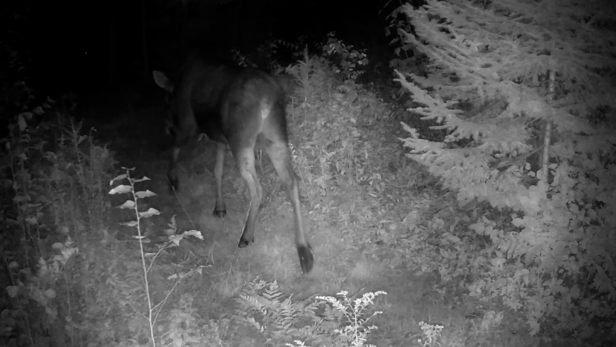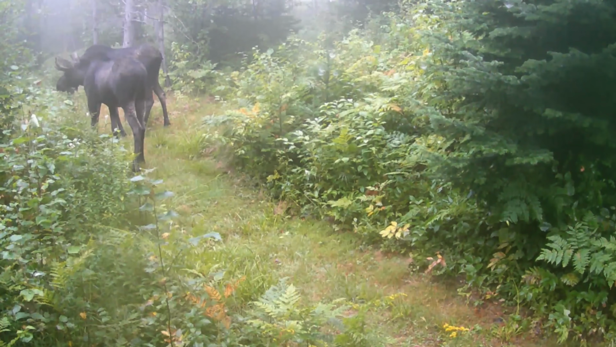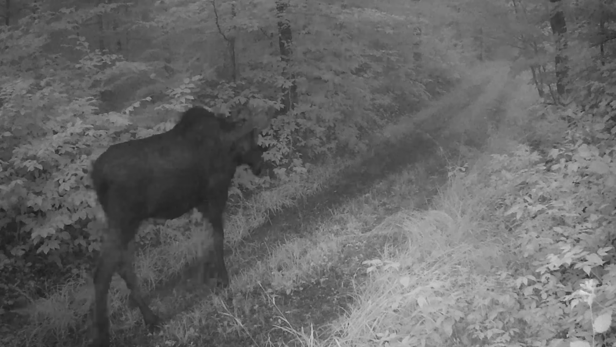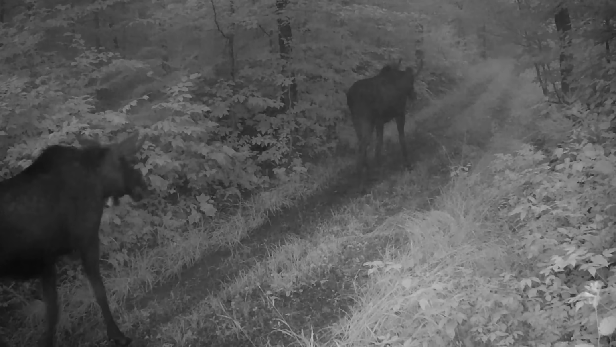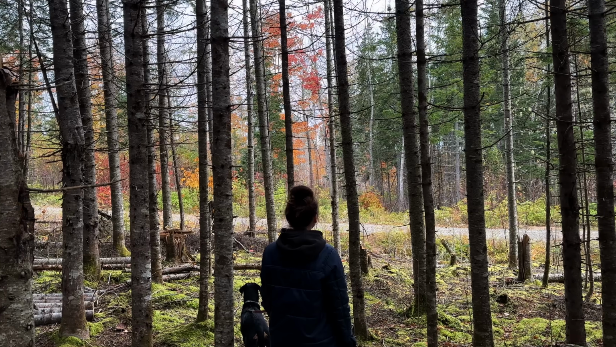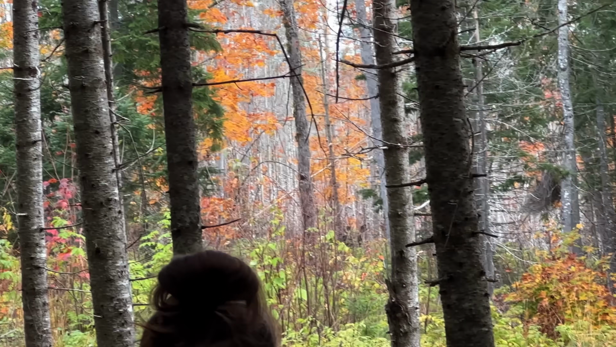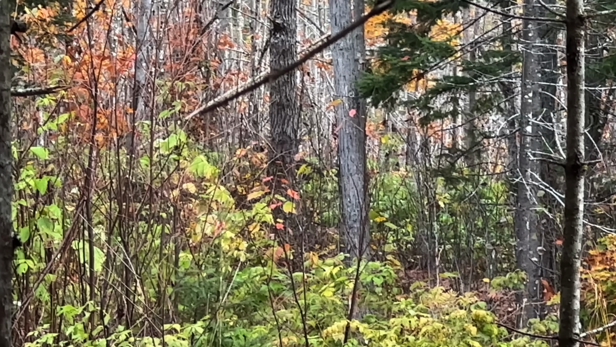None of which were of the female and her calf, so sadly I don't have any updates on how they're doing. We did, however, have these 2 young bull moose that have been hanging around together. They look to be about 1.5 years old, but considering how large they already are, it's crazy to think that they won't reach full size for another 3 or 4 years. We recently adopted a dog, and while taking her out for a walk, we actually saw one of the 2 young moose moving through the forest right by our road.